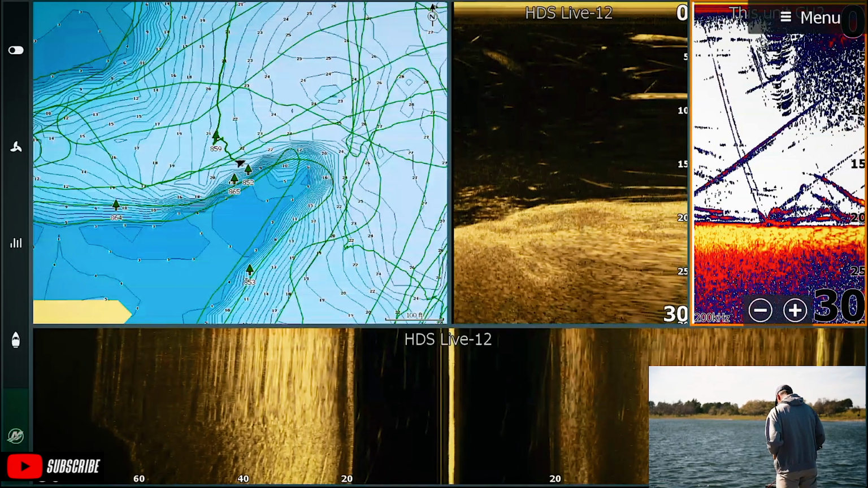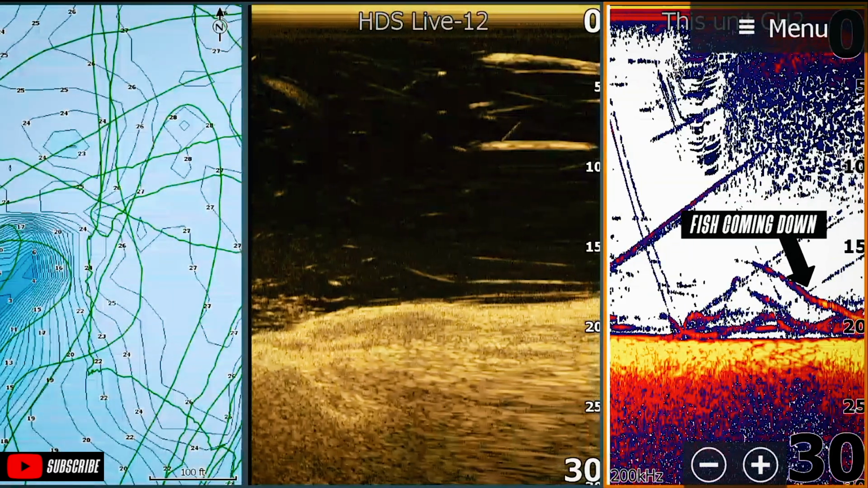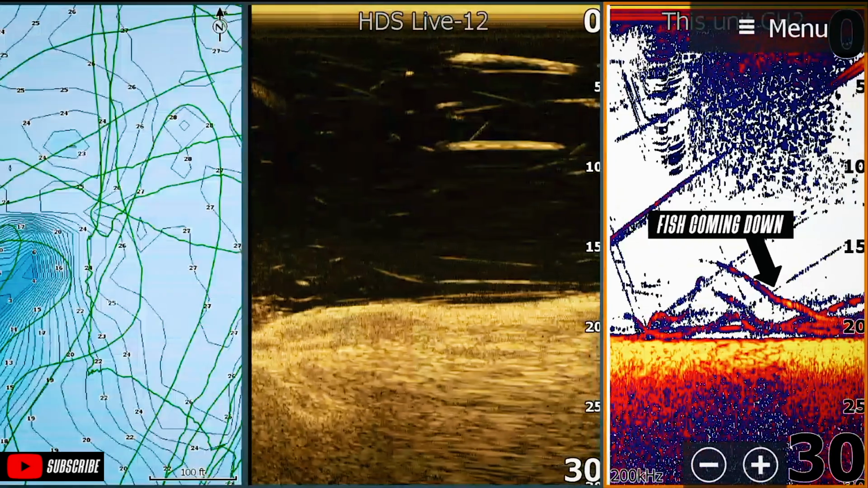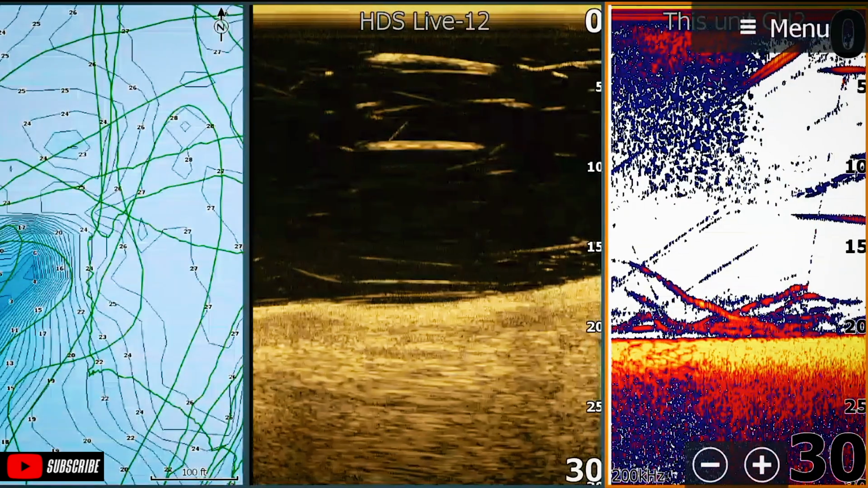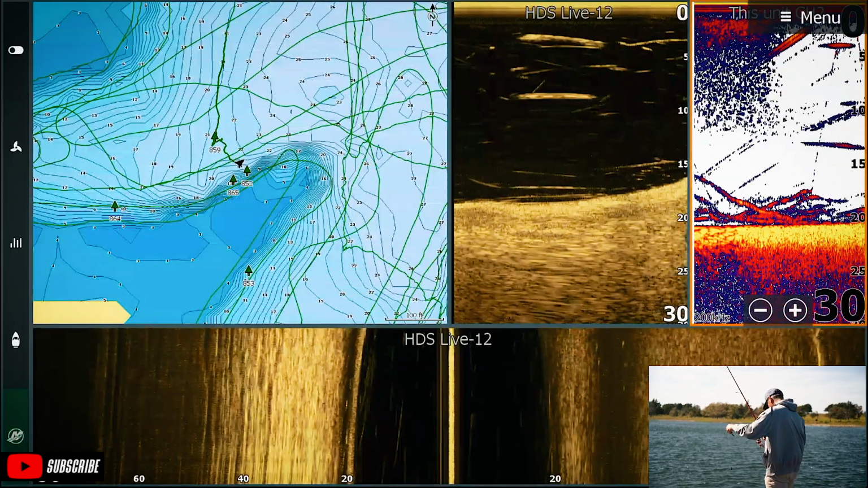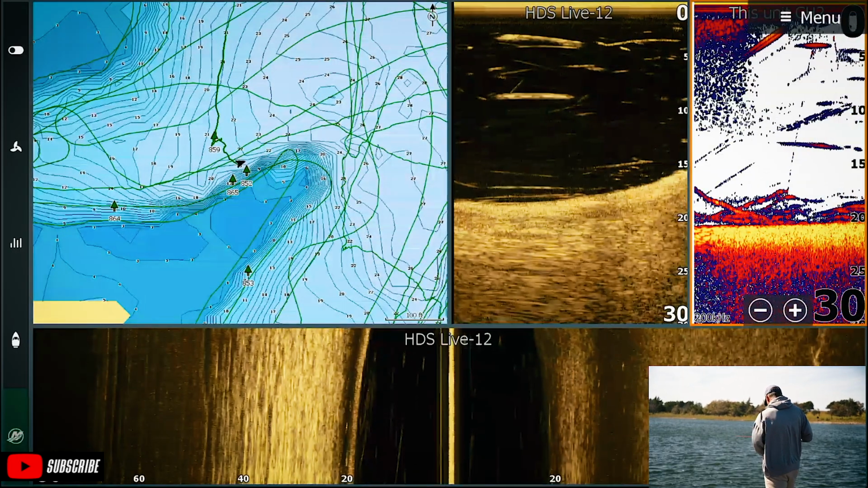Some more right there beside it. There's one just came down. He's biting it. Got him. So there he is coming up. And he come off. They're just not very big. But that's drop shot, and let's see if we can do it again.